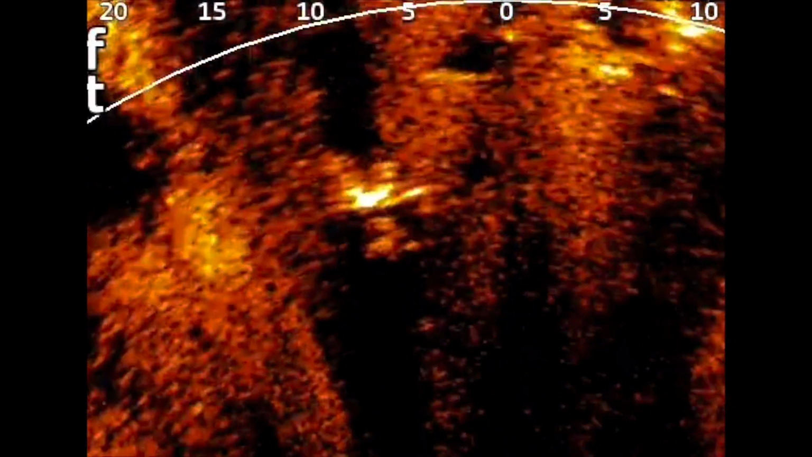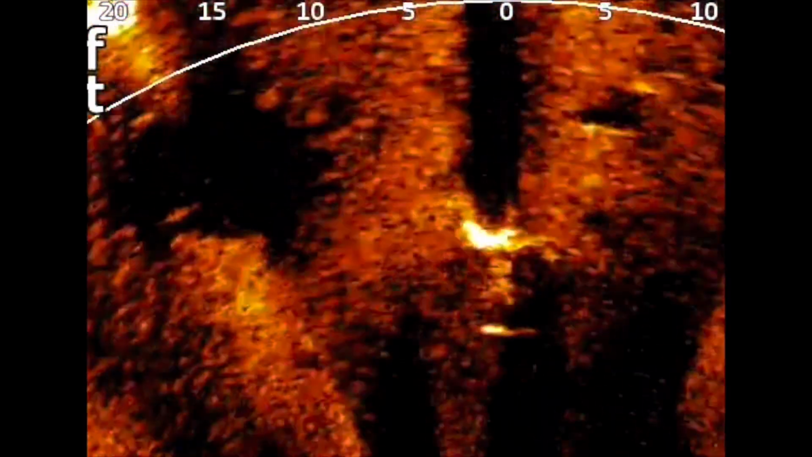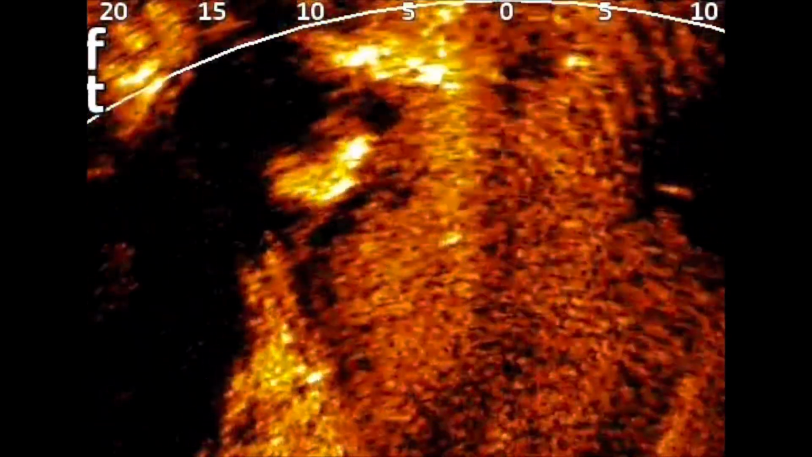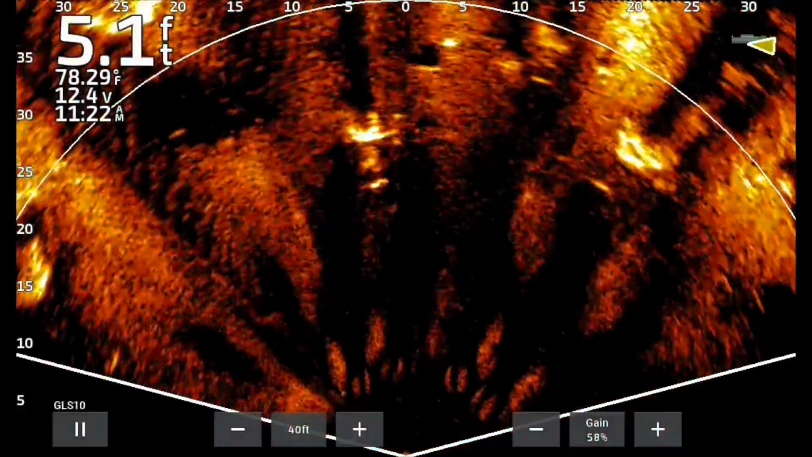Now, he's right in front, and he's swimming to the right side, and now he's going to turn and go back to the left. That was a big bass. I caught him on the actual frog, but that's something I wanted you to notice. That's what we're looking for.